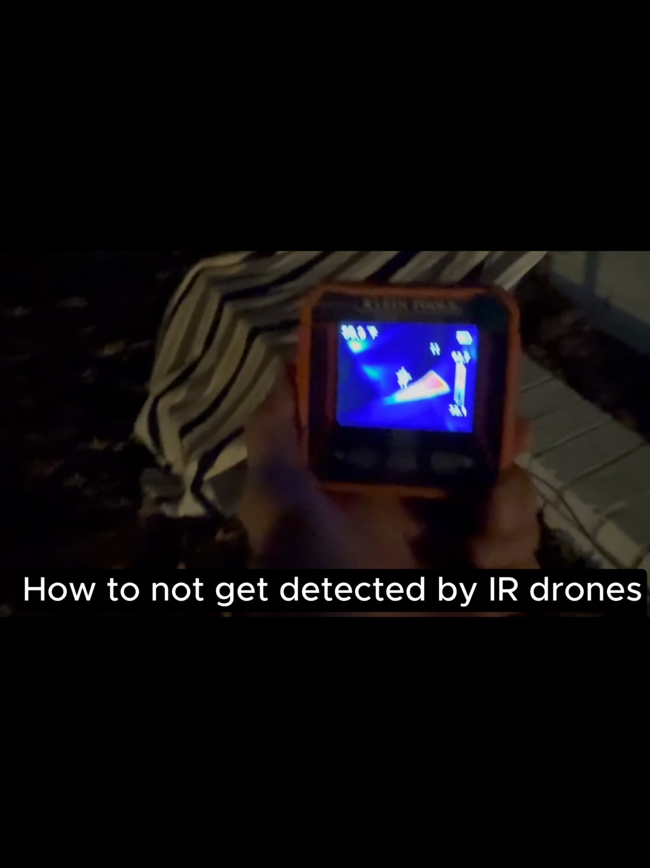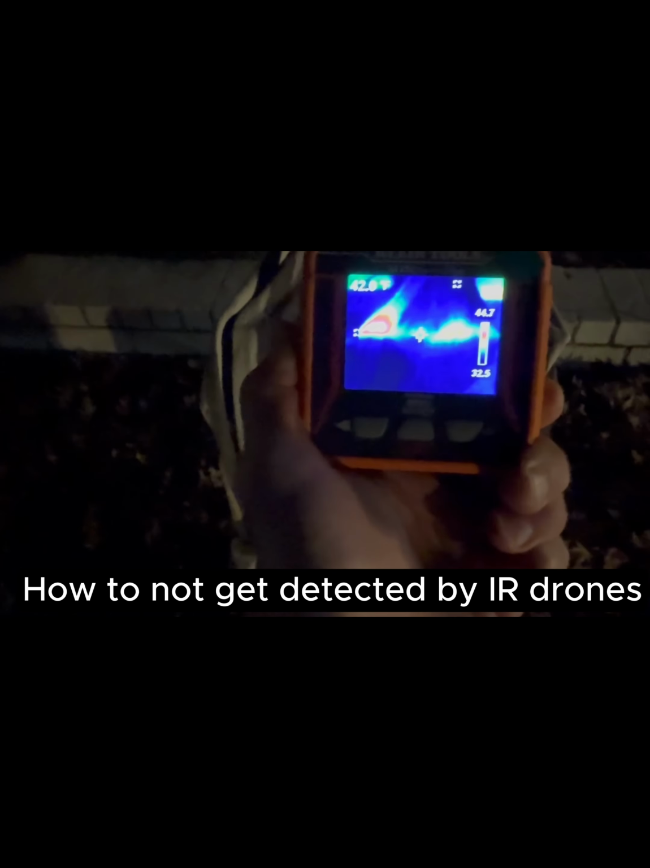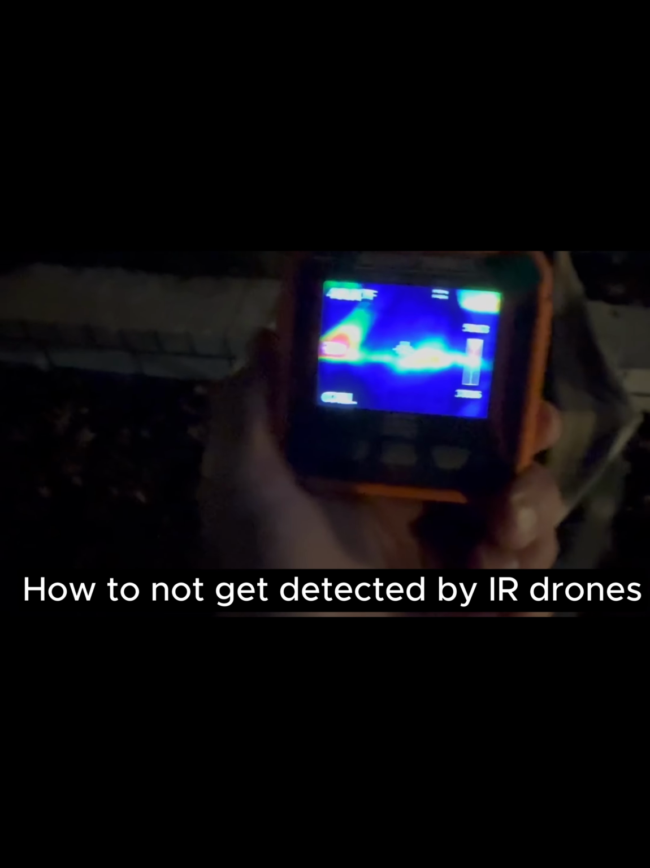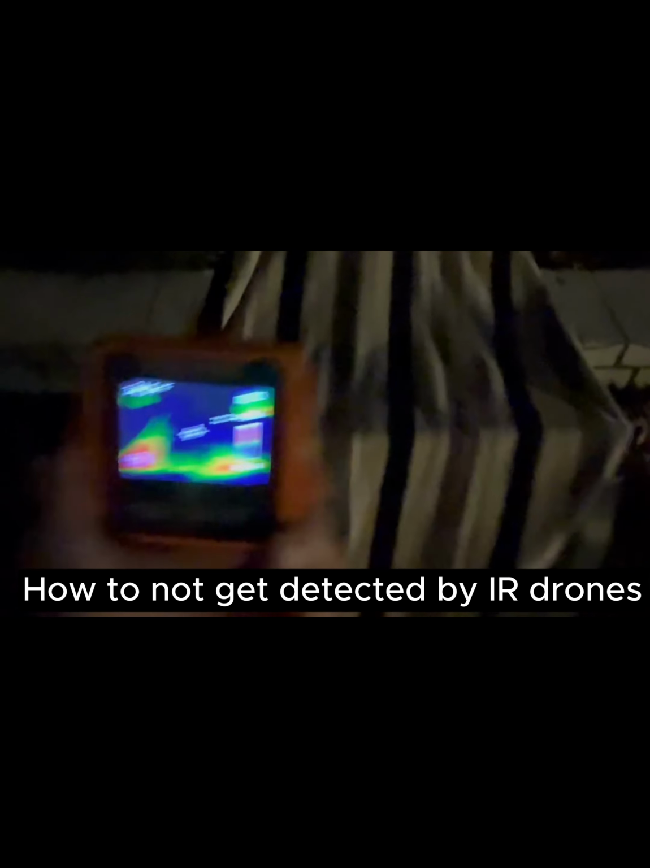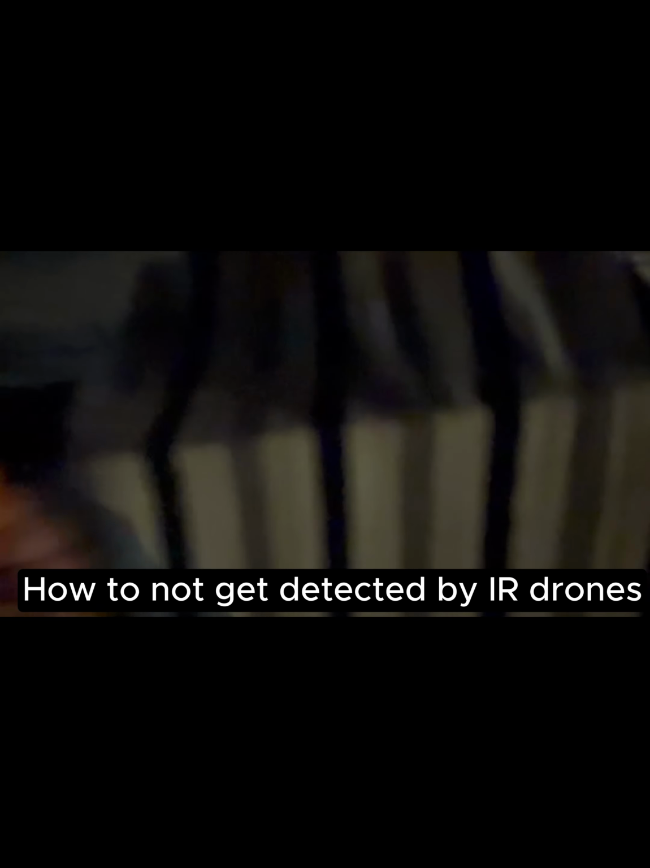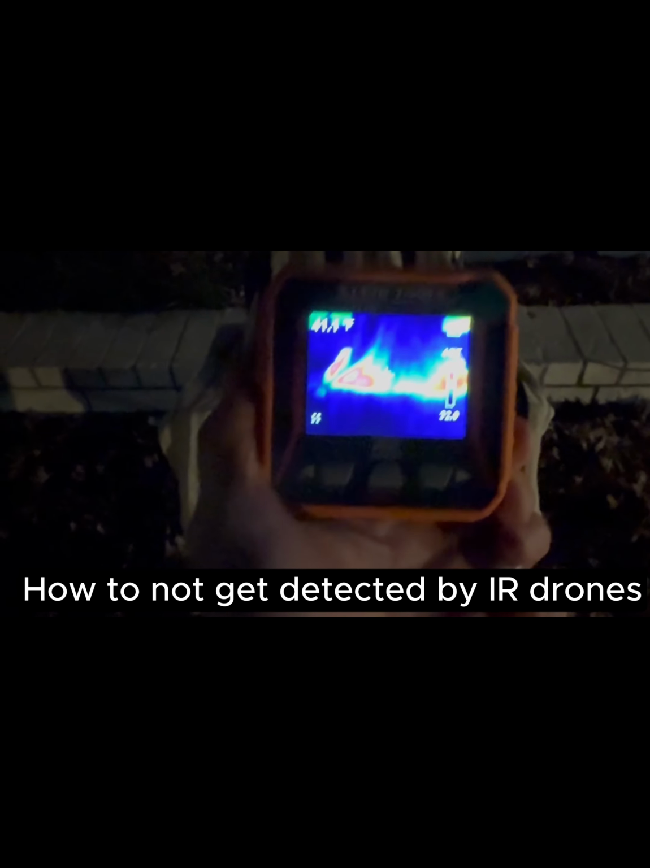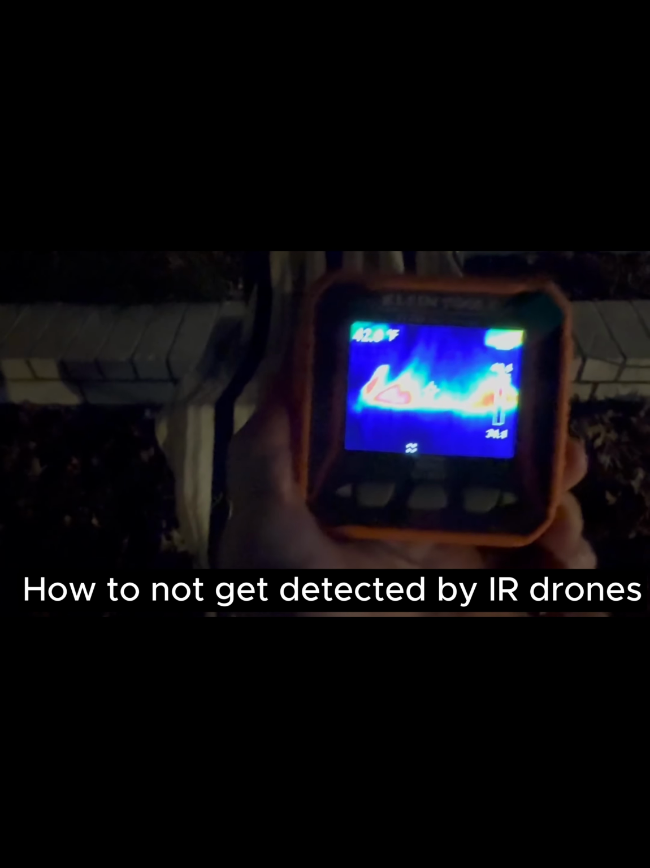And notice that even with the towel on top of this, the heat is starting to show up along the edge of the towel where the towel is contacting the antenna. So you're going to want to get something to completely drape over the antenna so the towel is not contacting the antenna, and you get airflow under the antenna. And notice how just contact of the blanket or towel with the antenna basically negates the effect of hiding it from a drone.